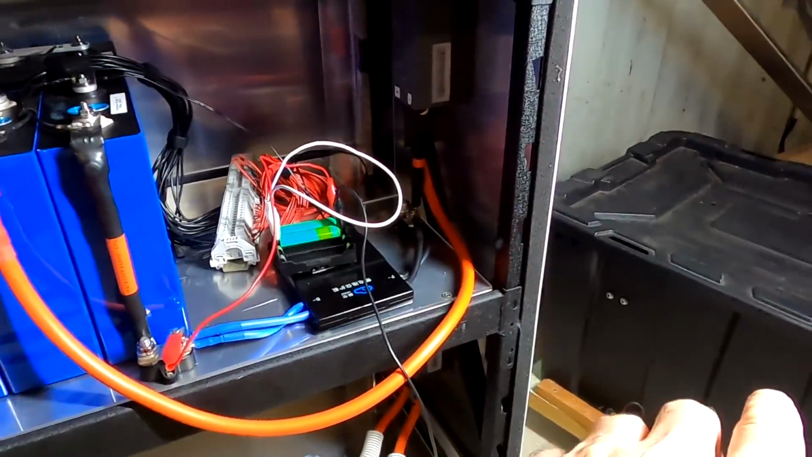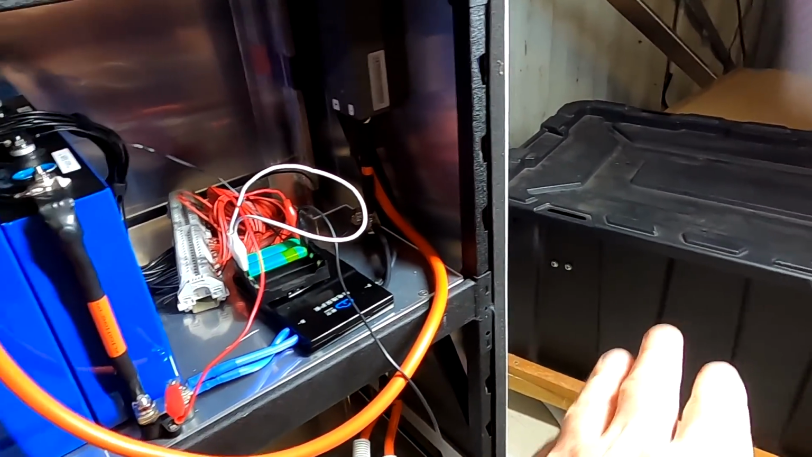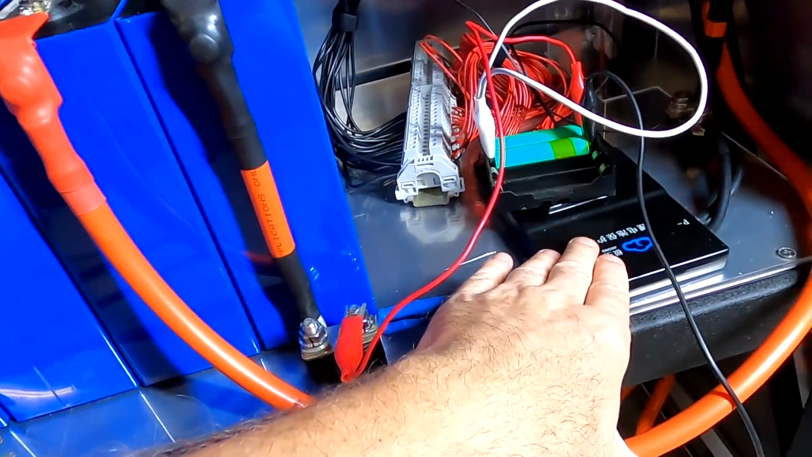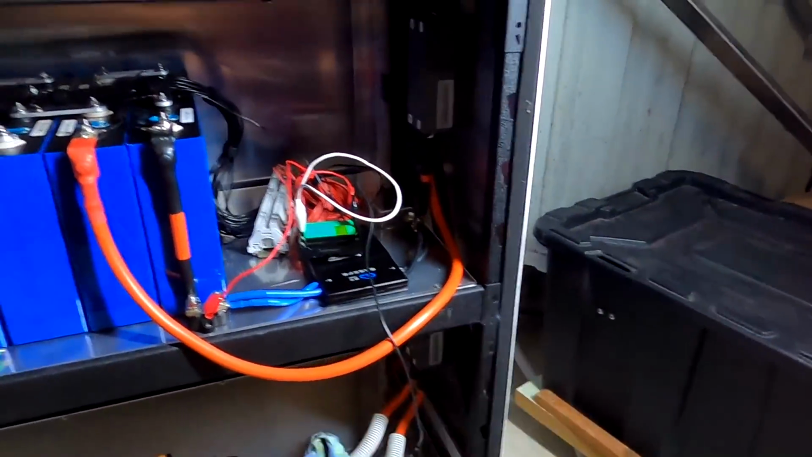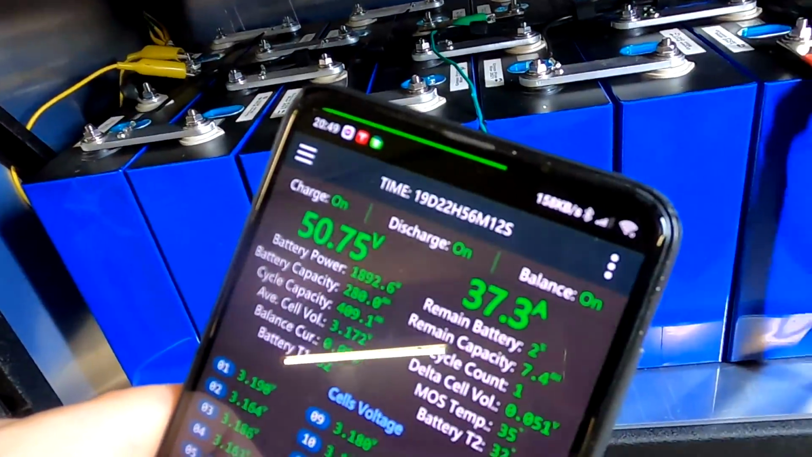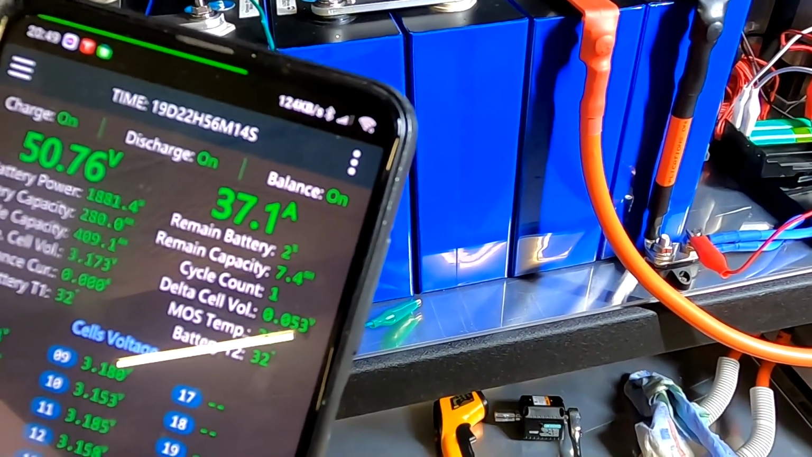Well, what I did then, I turned on the switch of battery number 1 again, and a crazy 200 amps went from this battery into this battery. And what happens after a short moment? Exactly, the BMS disconnected again because we exceeded our maximum charge current of 100 amps with turning on the second battery. So this battery sat there and didn't charge again. And we can still see we are pulling 37 amps now from the other battery. That is totally crazy.